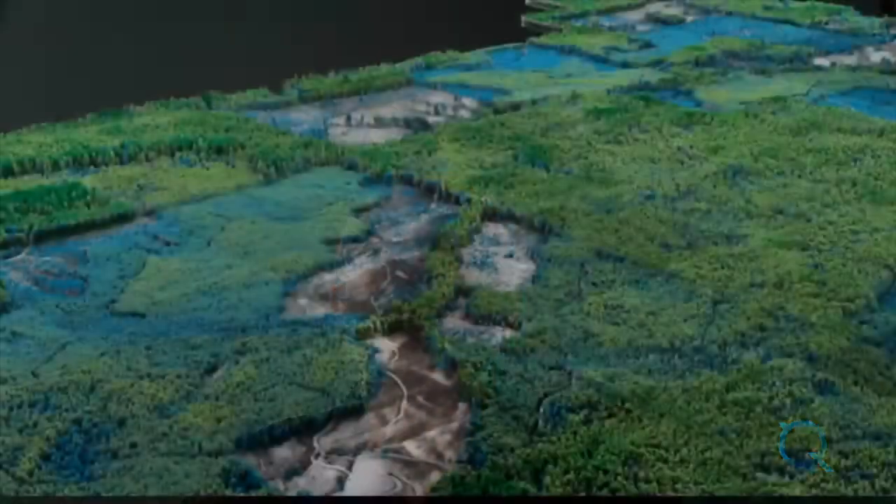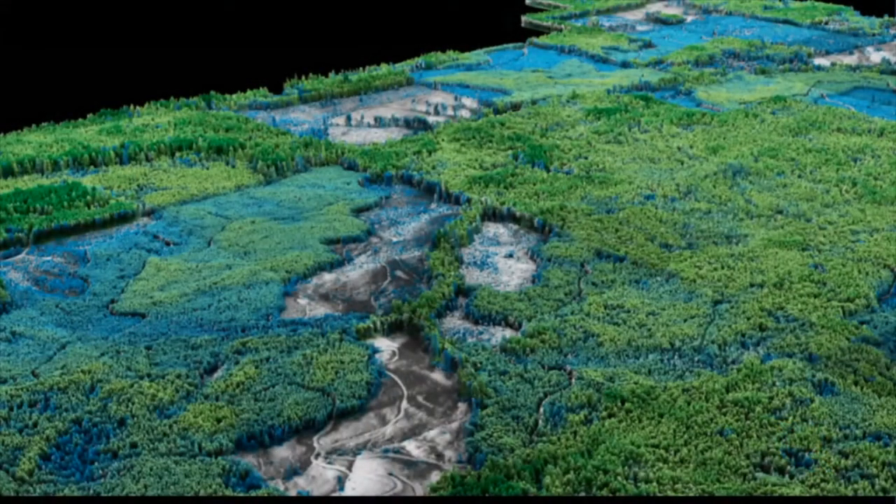Thank you, Sven. What I'm going to be talking about is how we can utilize LiDAR to identify individual trees in the forest. So looking at or seeing the trees from the forest.